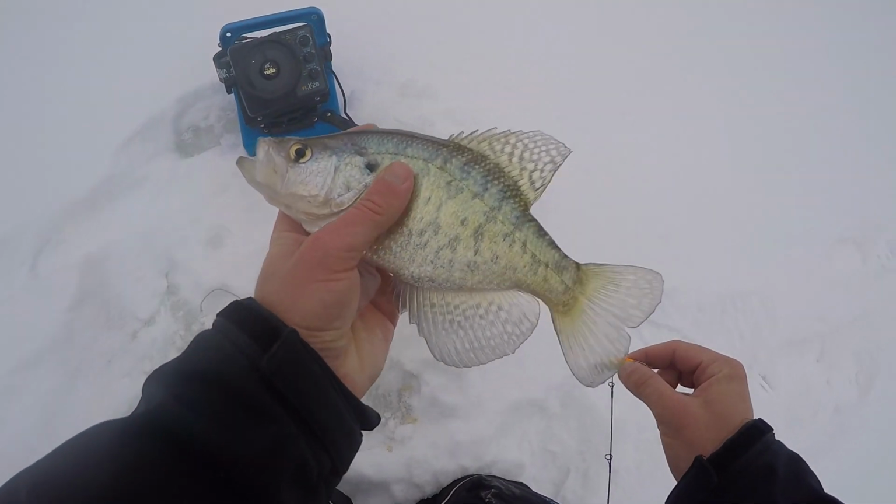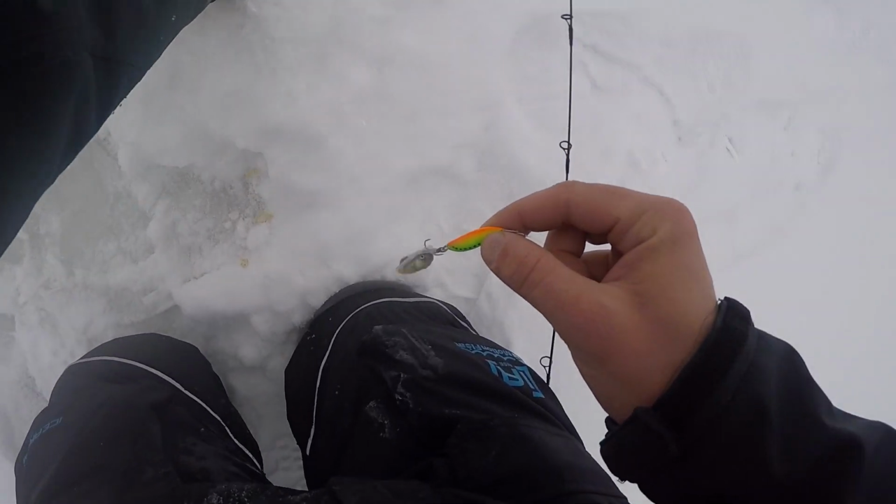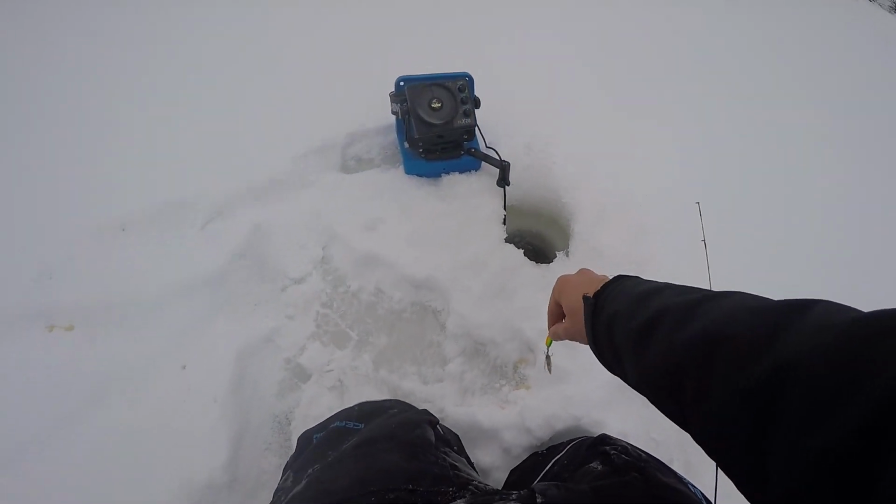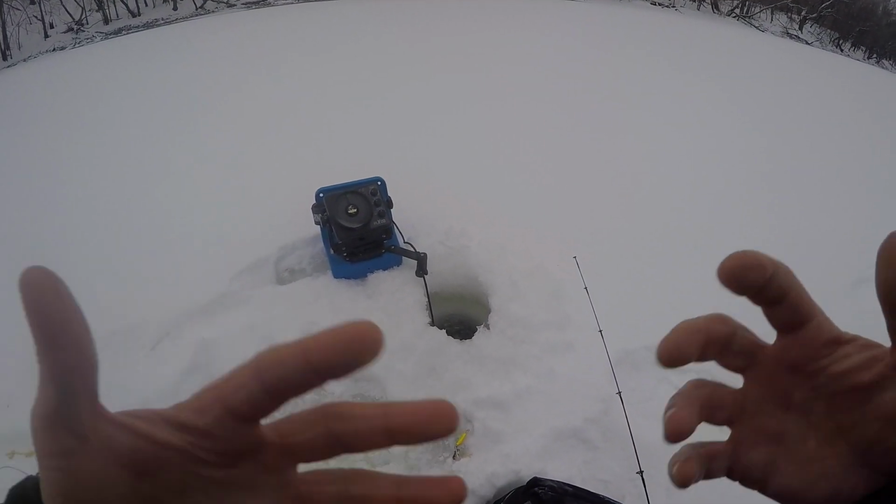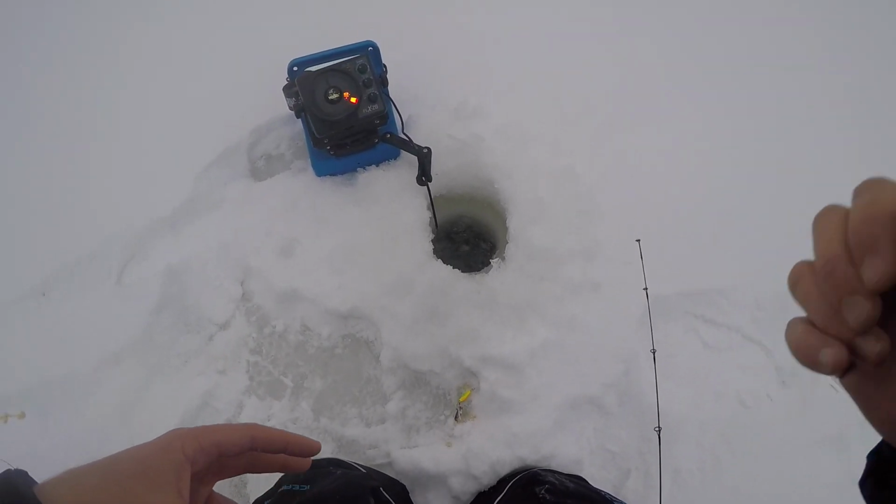Like Griff was saying, we're already finding a little bit of a pattern here. Come on, go back down. Finding a little bit of a pattern here, and that's there's a 5-foot hole, and they're not in the hole. We drilled up even shallower. We're in literally 3 feet right here, and we're catching way more fish already. So it seems like they're pushed up in really shallow water. I mean, Smash City, I never even graphed that fish. My rod just buckled over.